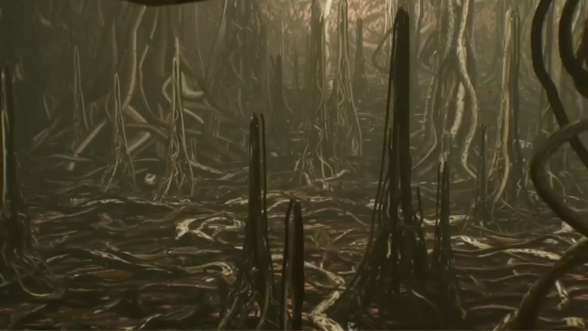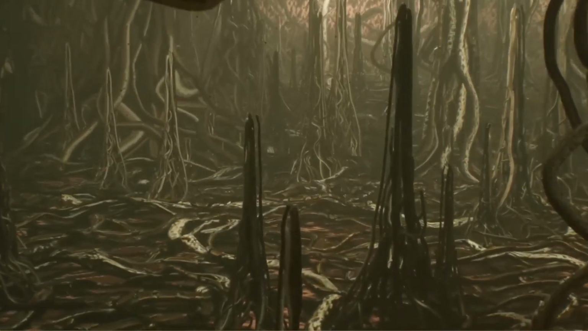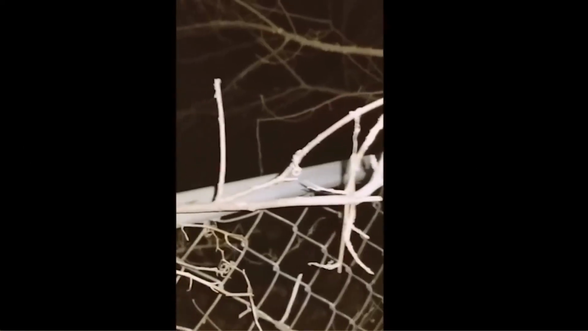What do you think this creature could be? Is it the infamous dog man, Bigfoot, or something entirely different? Please share your thoughts on this intriguing encounter.